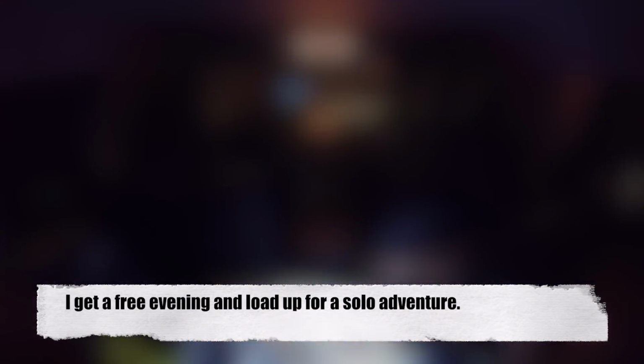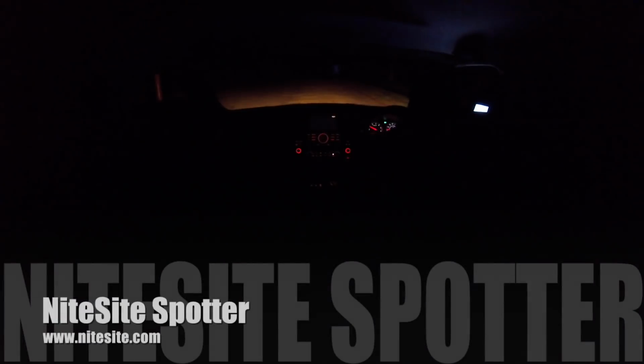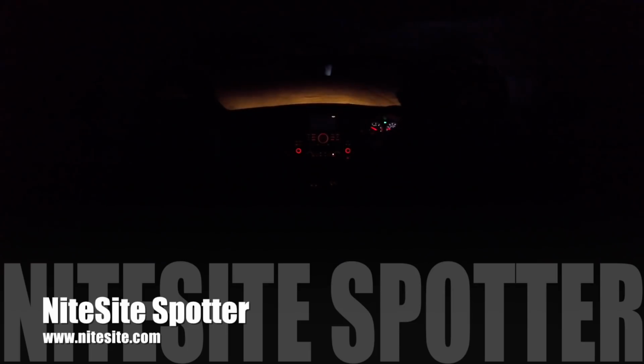Therefore I found myself with a free evening a couple of nights later and went out solo to see if I could get it to come back onto our land. Having already spooked it twice, I decided to use the NiteSite spotter instead of the lamp to see if I could actually see it, and as I panned round to the left of the field, I could see the pair of eyes over in the field. So I quickly got out, got on my sticks, just to see it wandering out, just out of sight picture.